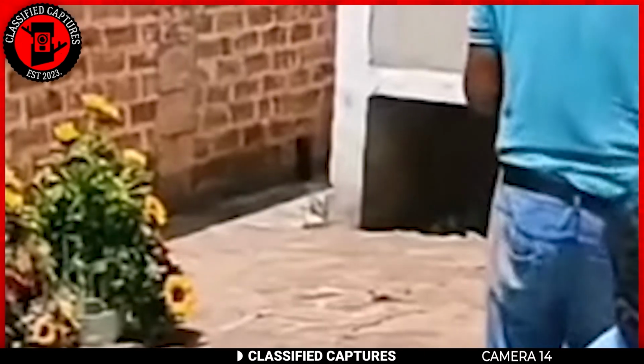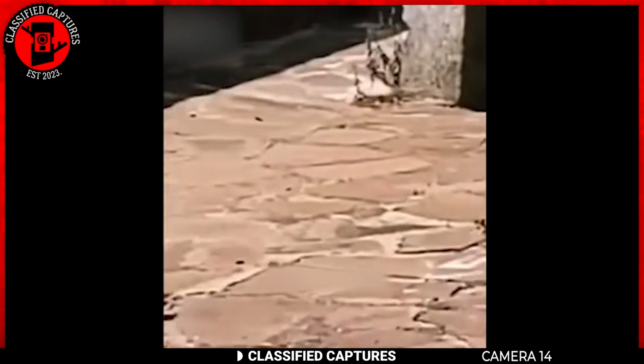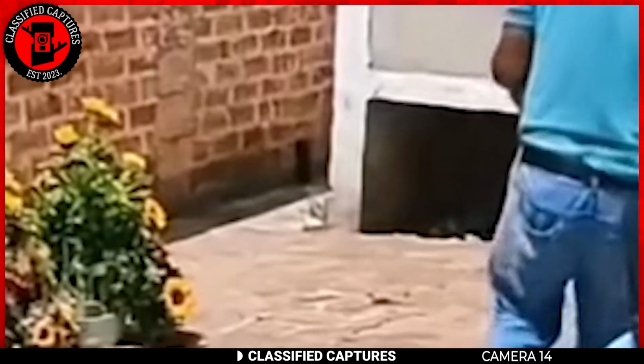A woman had gone to a cemetery to pay her respects to a deceased relative. It was a peaceful visit, or so she thought, until something chilling happened. As she walked near one of the walls, her attention was suddenly drawn to something eerie, something she couldn't believe she was seeing. There, in a small hole in the cemetery wall, was a face.